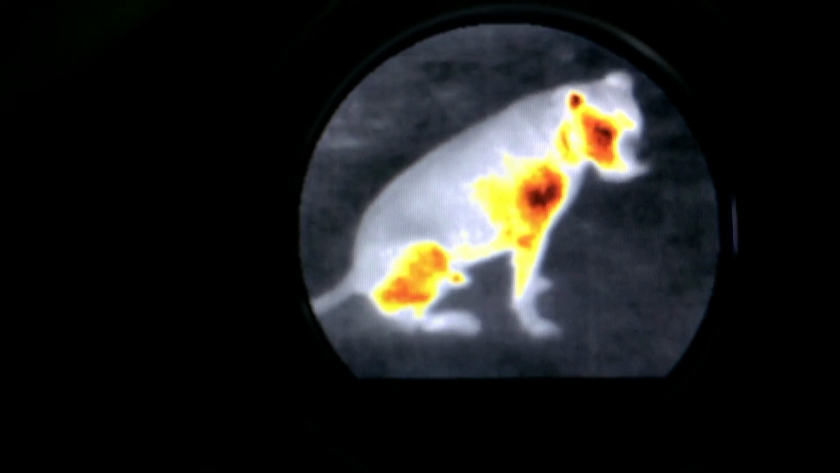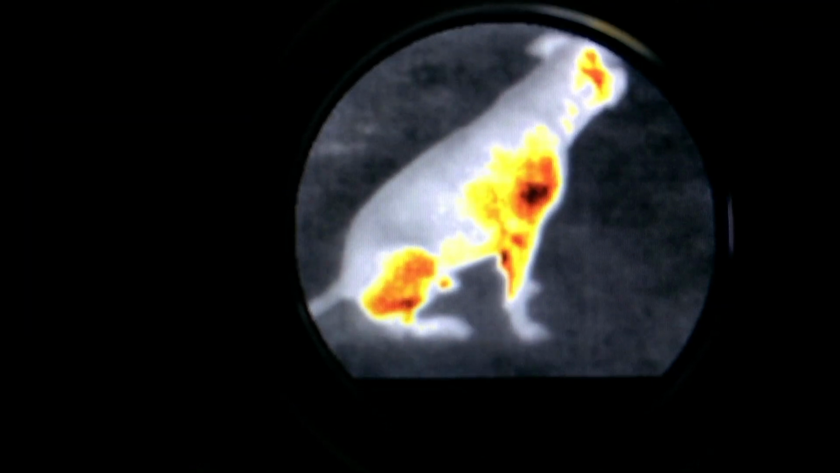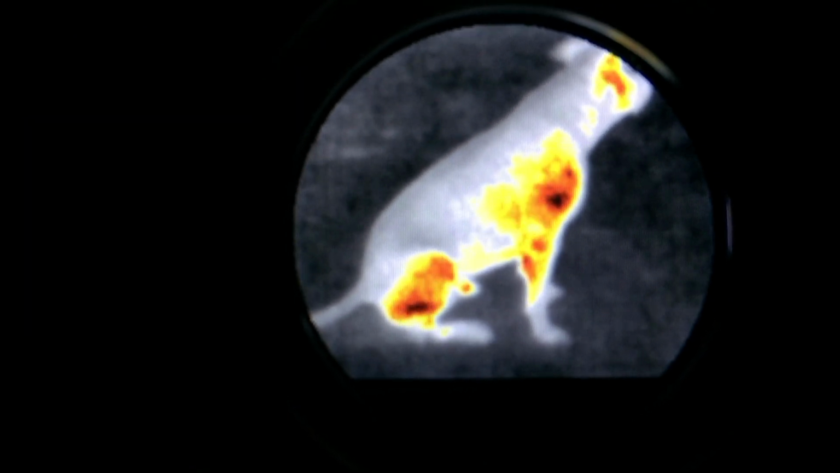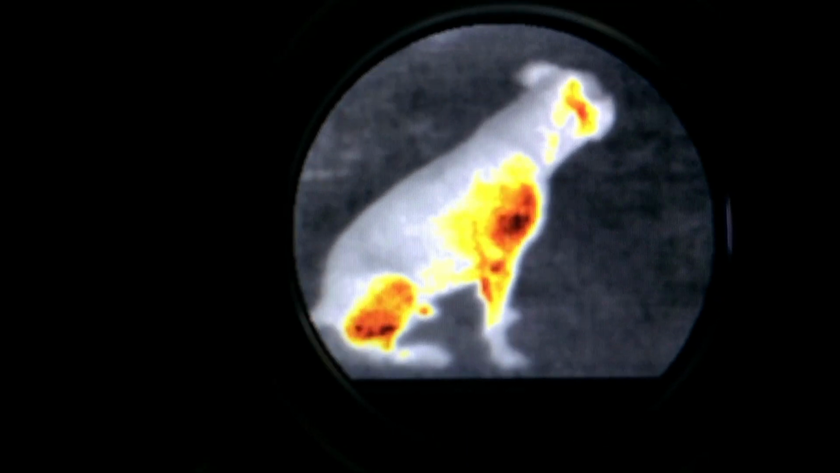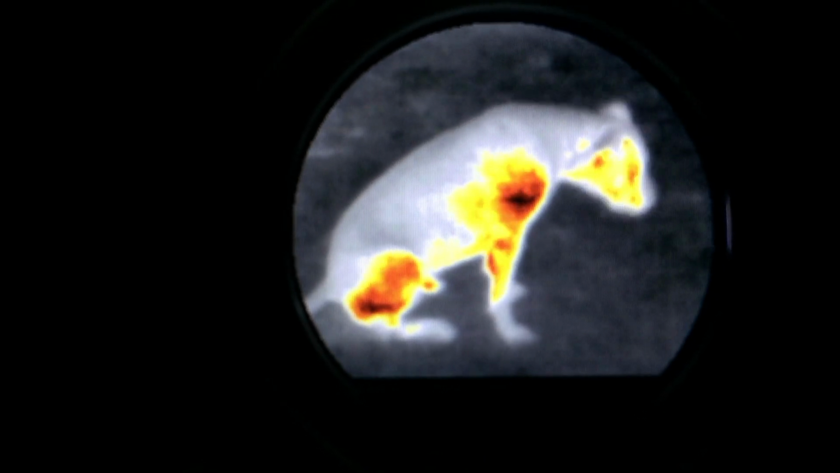So, you know, it would be ideal if you're walking along the field, you've shot some game of a night, it's in long grass or whatever. This would be perfect for that, to be able to walk along and find your game, because there's still going to be a heat signature with it.